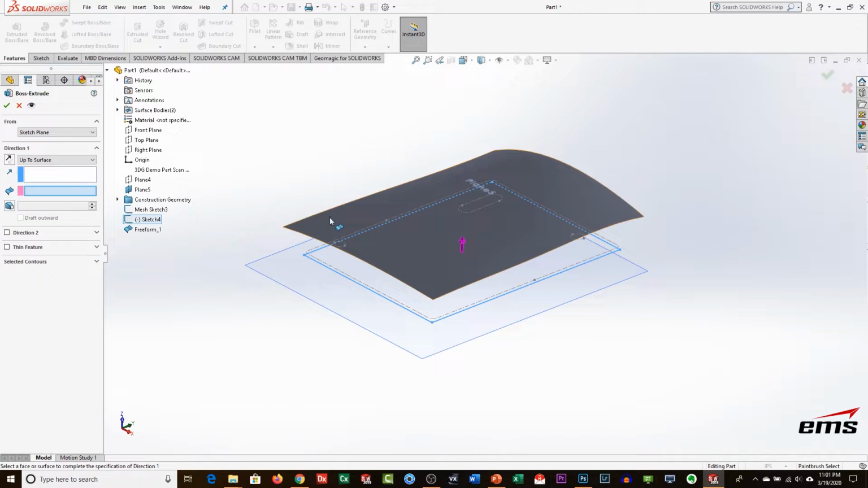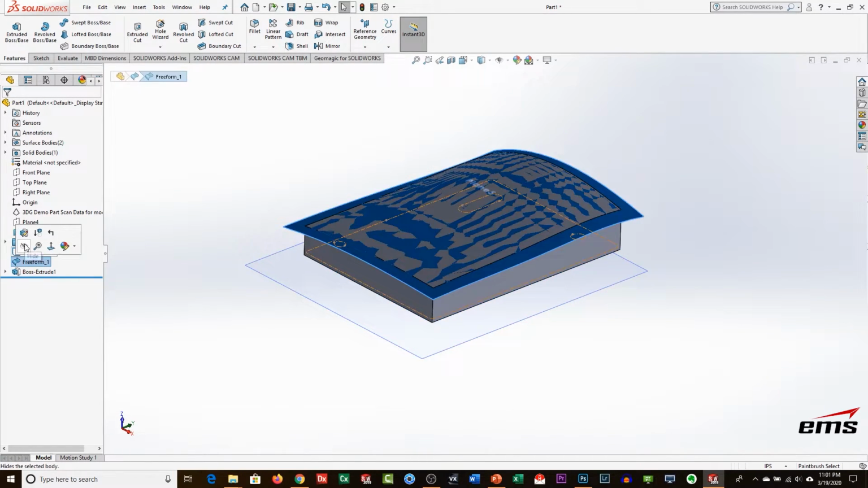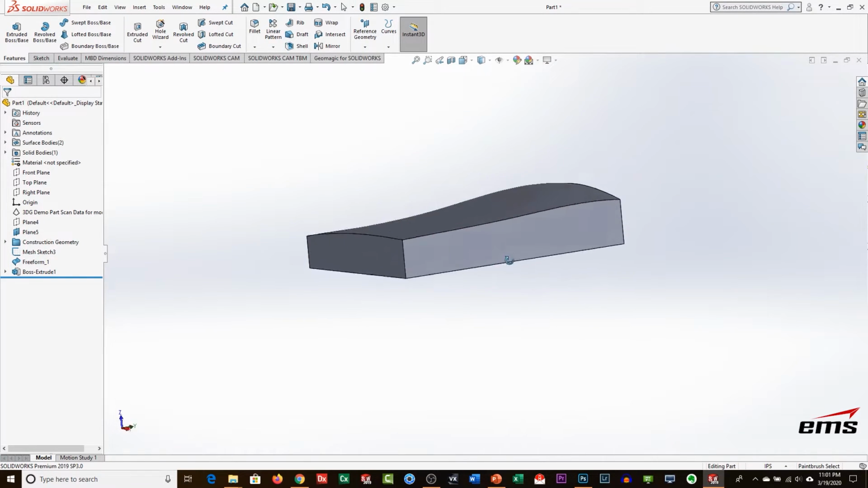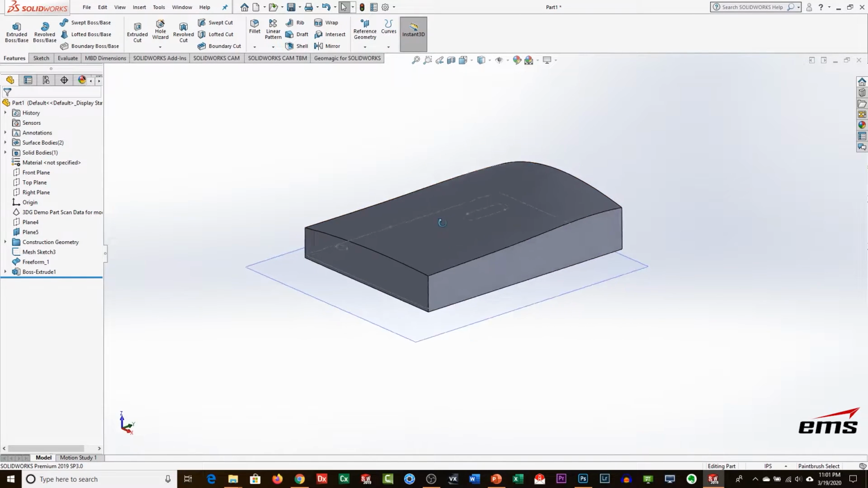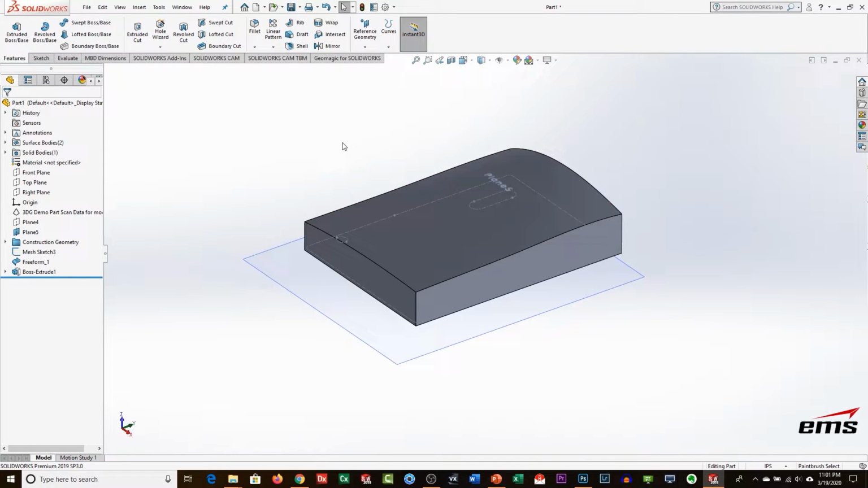We want to go up to a surface, and we're going to pick that top and create that. So let's hide that surface, and you can see what we have. We have that basic shape starting at the bottom and then going up to that very organic shape of this part. So next, let's go ahead and bring our mesh data back on for a minute.